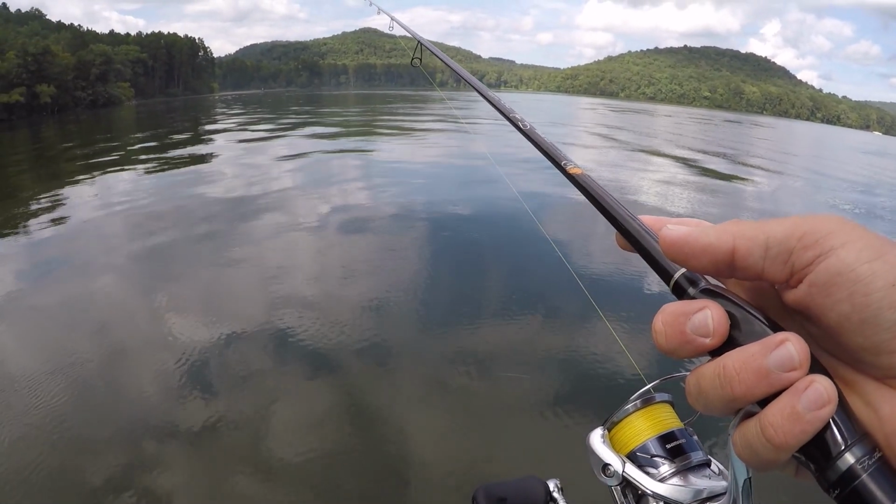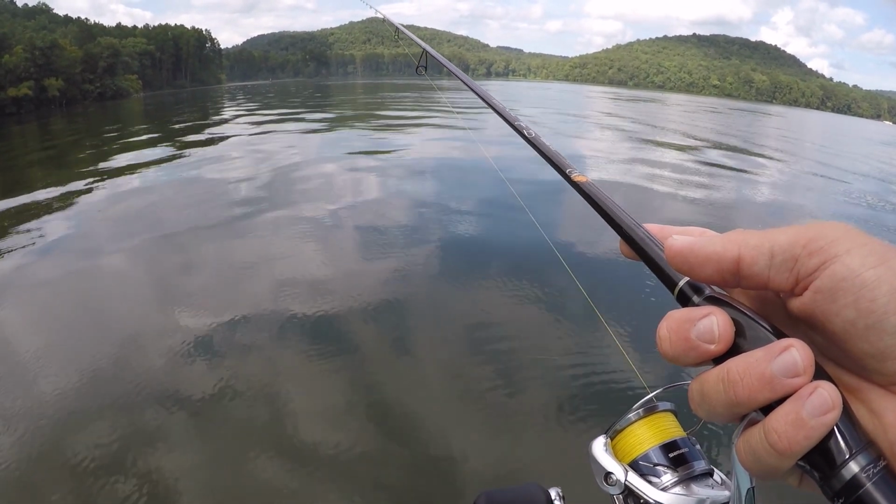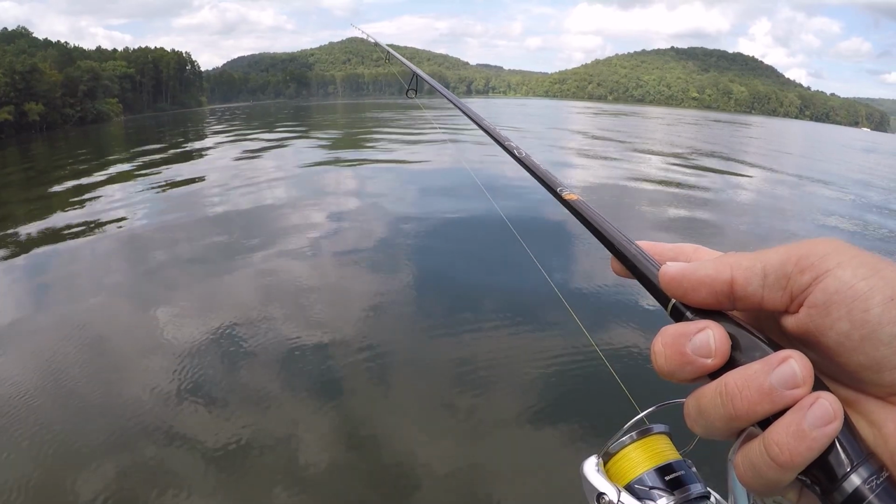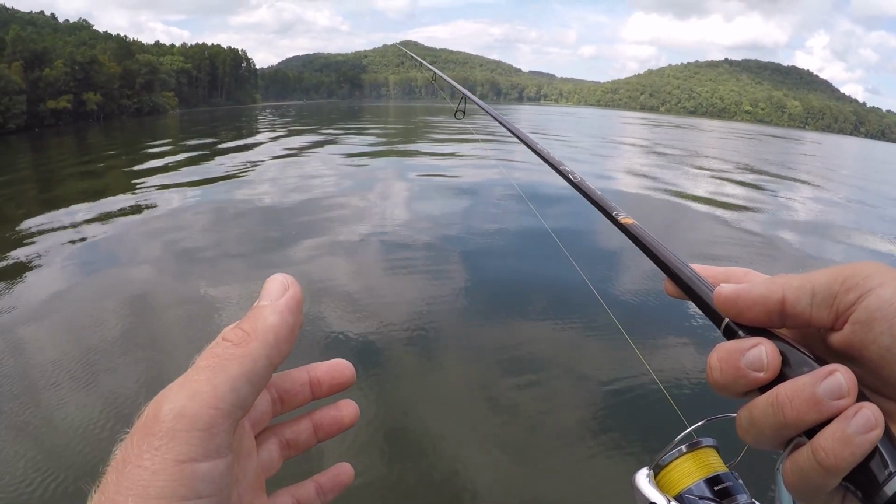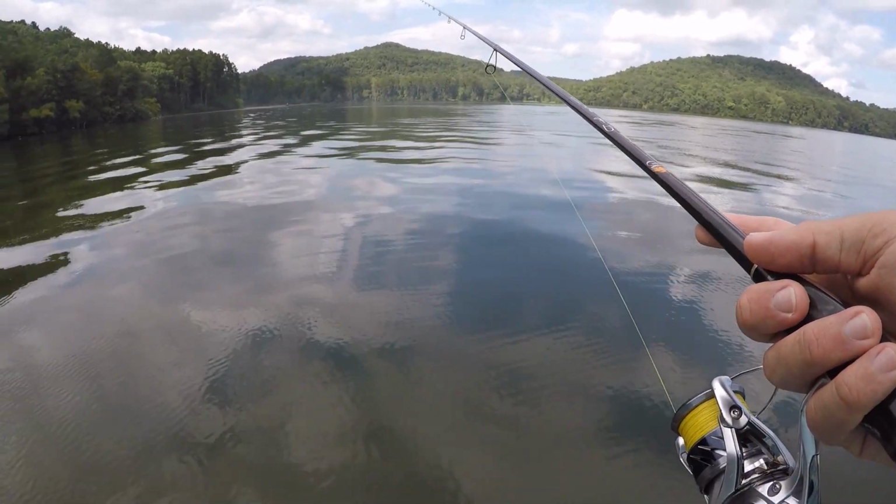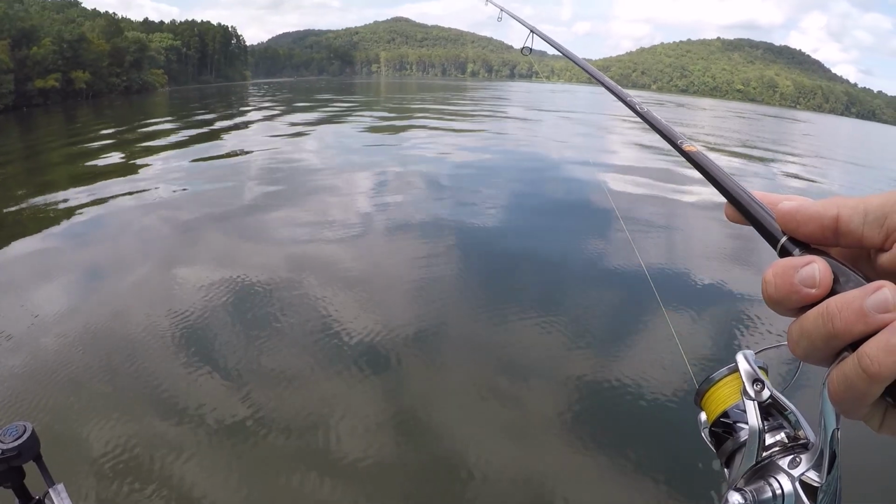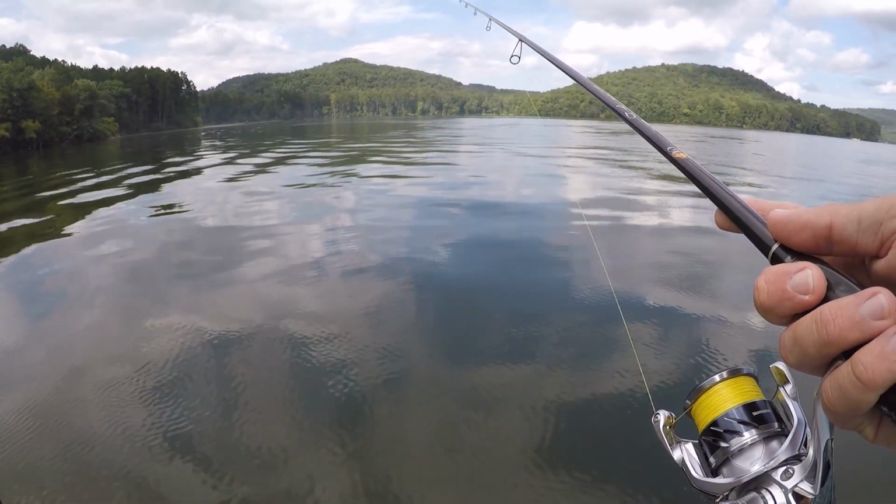Like I said, if you have the patience to just dead stick it, so to speak, it's probably your best bet with these fish, especially in the summertime. We're fishing in the summertime, end of summer, I'd say. Late summer is when we're out here. Water temperature is 85.7 degrees on my Lowrance unit here. So water is very, very warm.